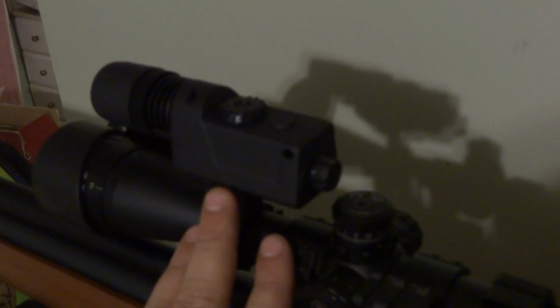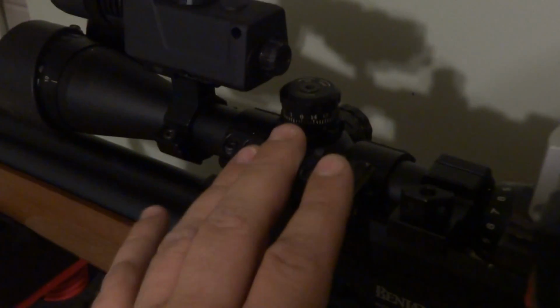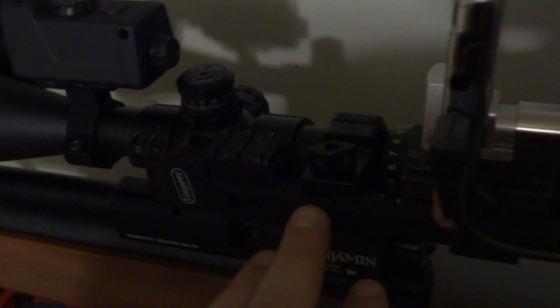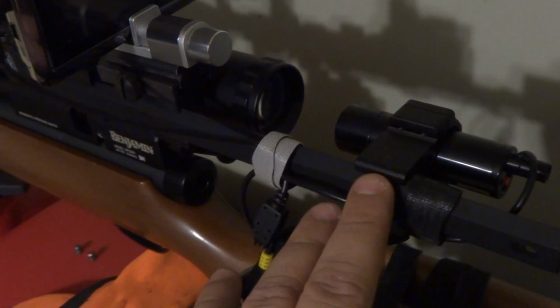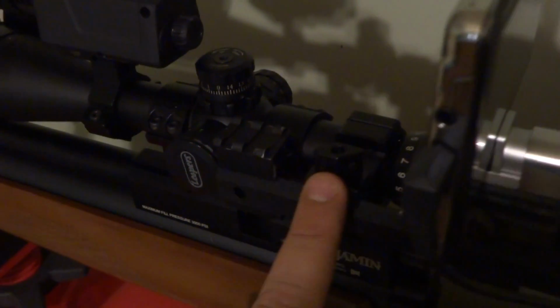We start up here. I got the Pulsar 940 IR illuminator. We got a Leapers 4-16 by 40 adjustable objective IR MD scope. We got a 12-inch Picatinny rail here, full length, uncut. The camera mounts to it using a rifle scope mount, and it mounts a one-piece mount to here.